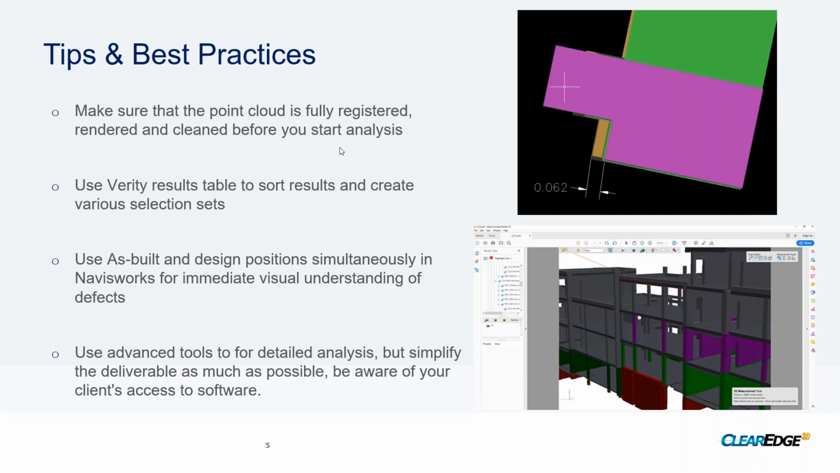Yeah. So the other, use your results table to sort and create various selection sets. I know Verity has the standard colorization tools where it tells you what's in, what's out, what's missing, and it's great to have those. But your options are limitless. So being able to sort and create your own selection sets and report on that is fantastic.